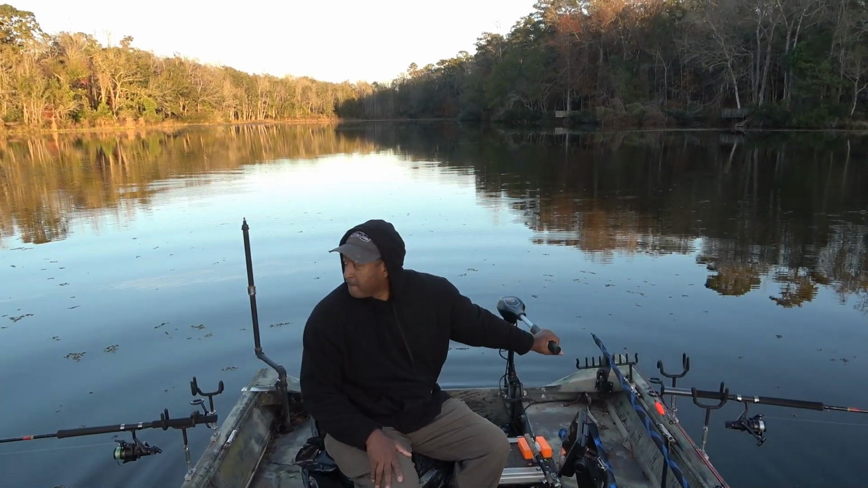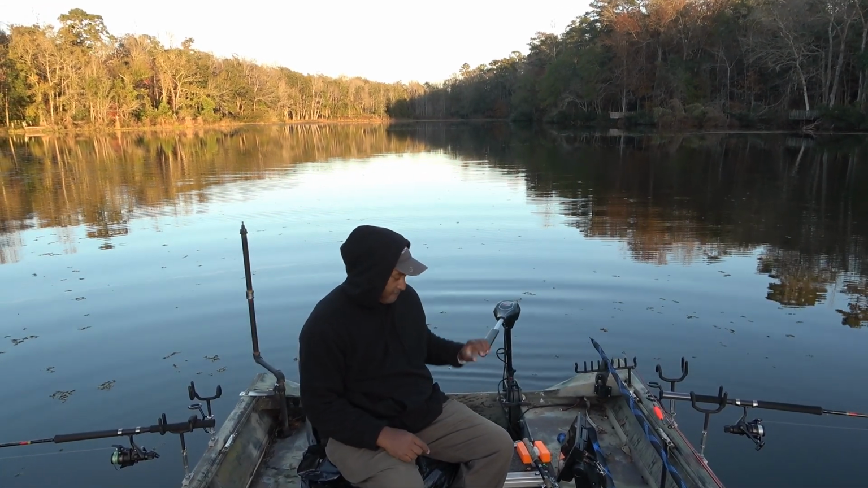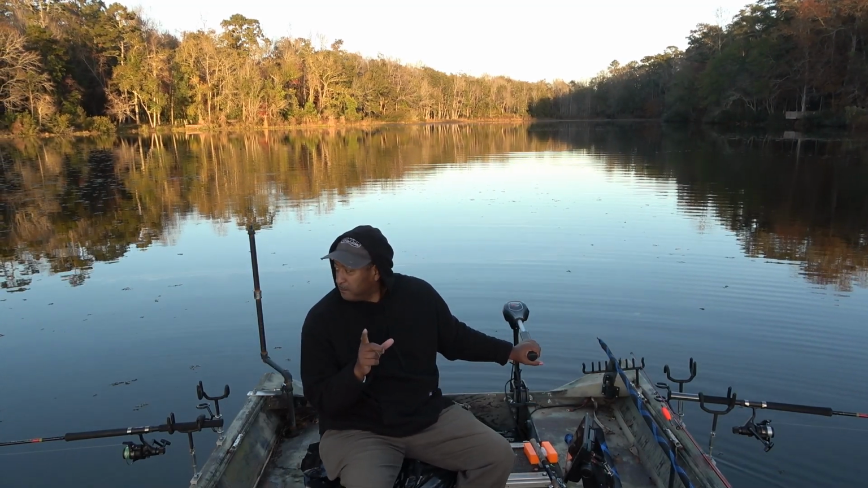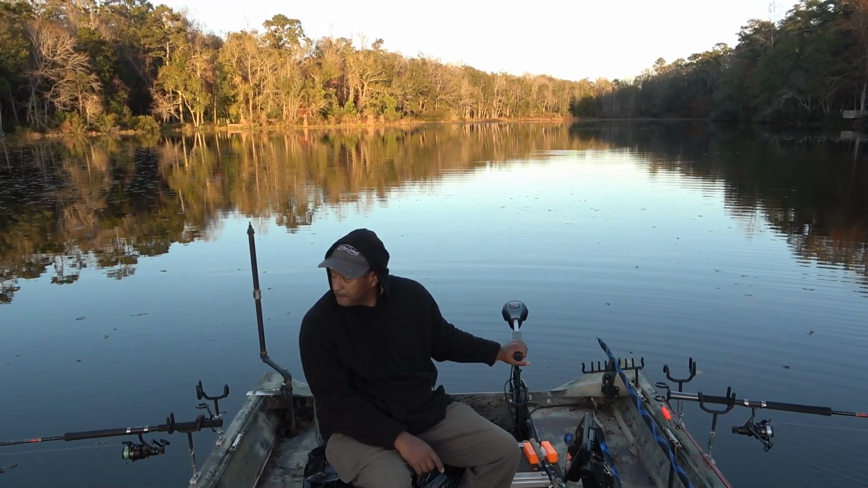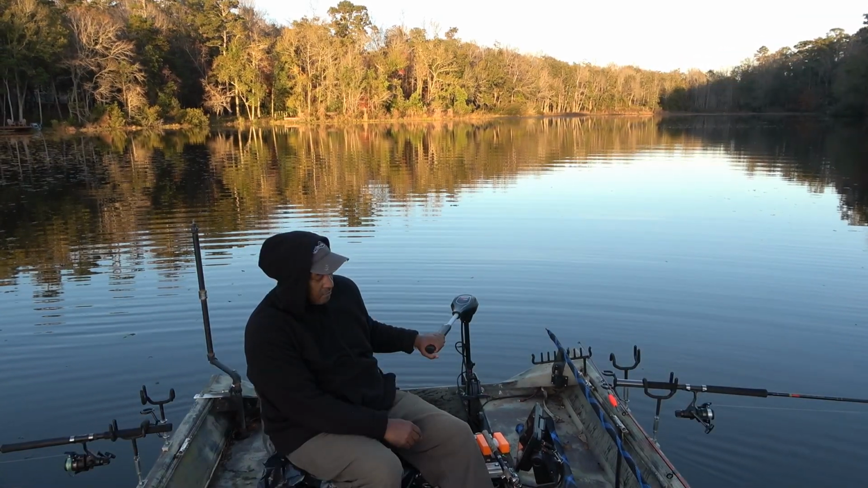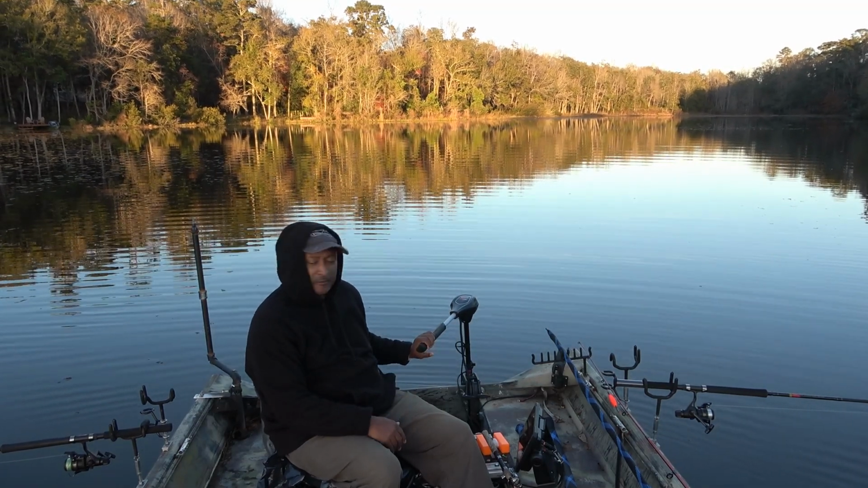Wow. There's a ton of them right here. No minnows, just artificial bait. And this type of bait, moving slowly, is going to get what you call a reaction bite. I mean, they're just scattered all out on these flats.